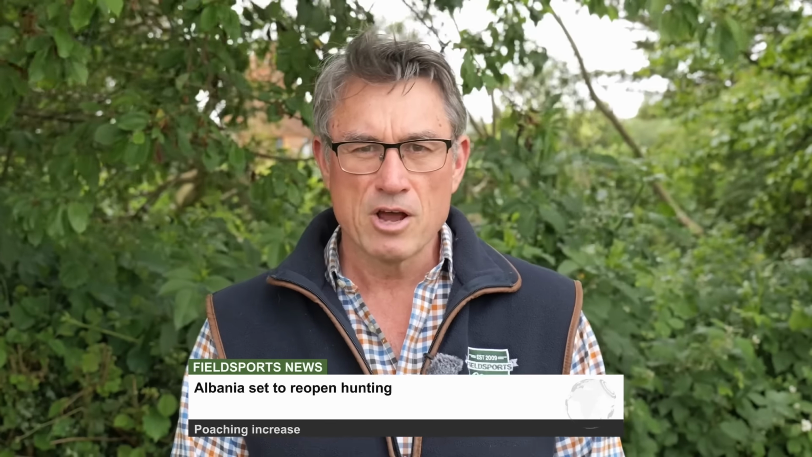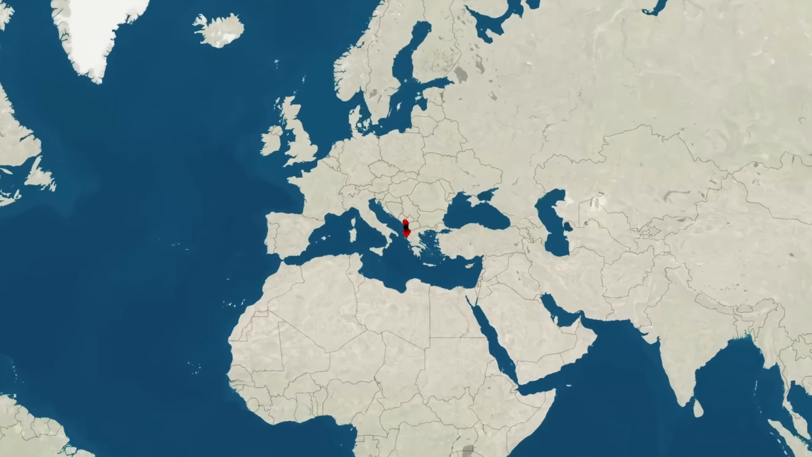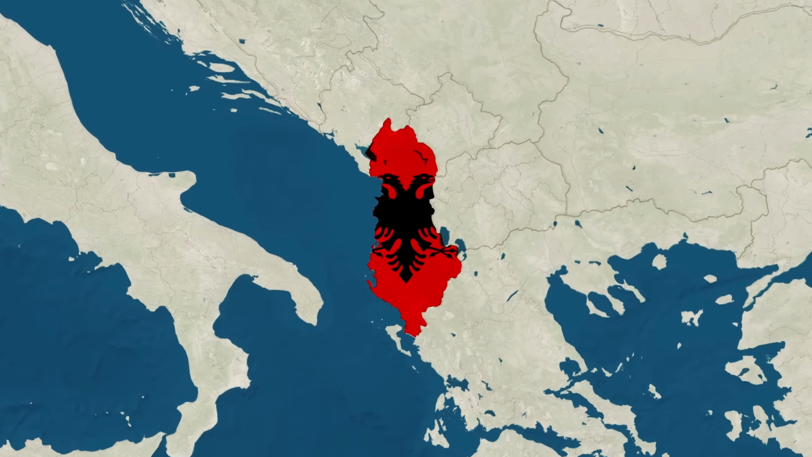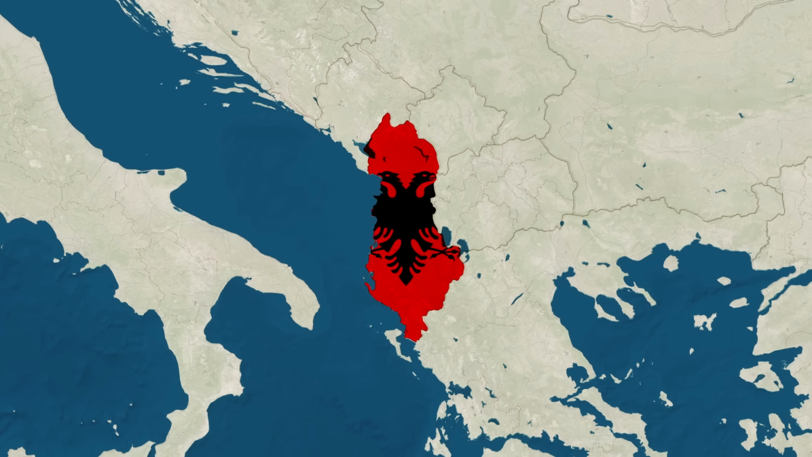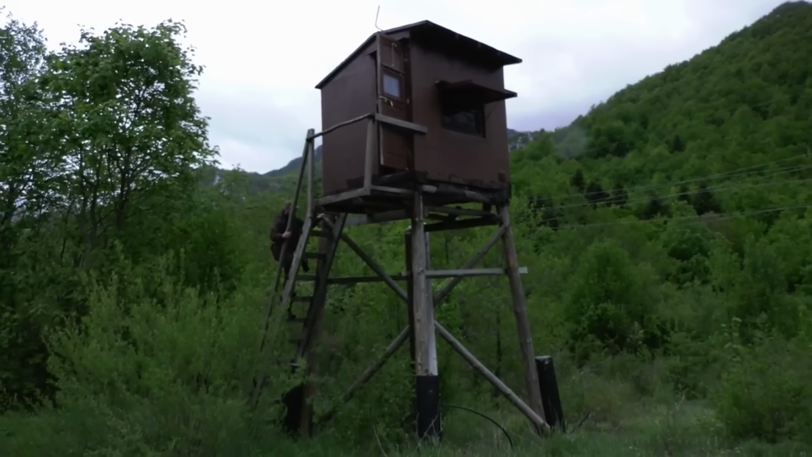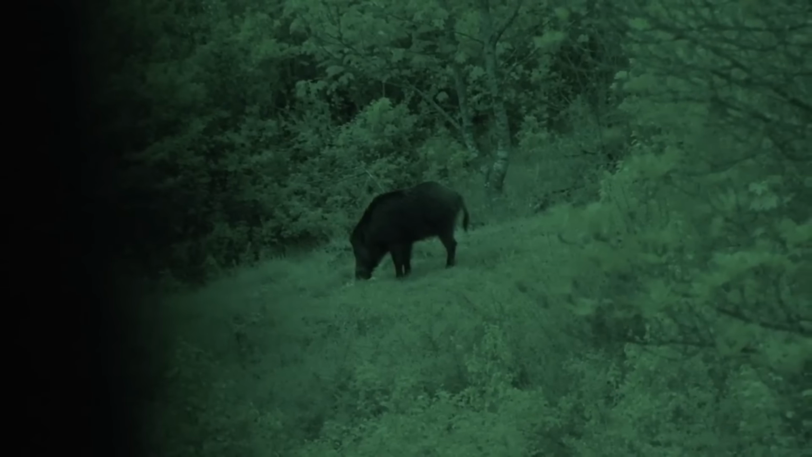Albania is set to reopen hunting after a 10-year moratorium. Bird and wildlife watching organisations support the move after highlighting their positive experiences working alongside Albanian hunters on initiatives such as Balkan Lynx and Brown Bear projects. The government found that during the hunting ban, poaching increased in several areas while long-term wildlife monitoring weakened. Thanks to Per Helmser for the story.